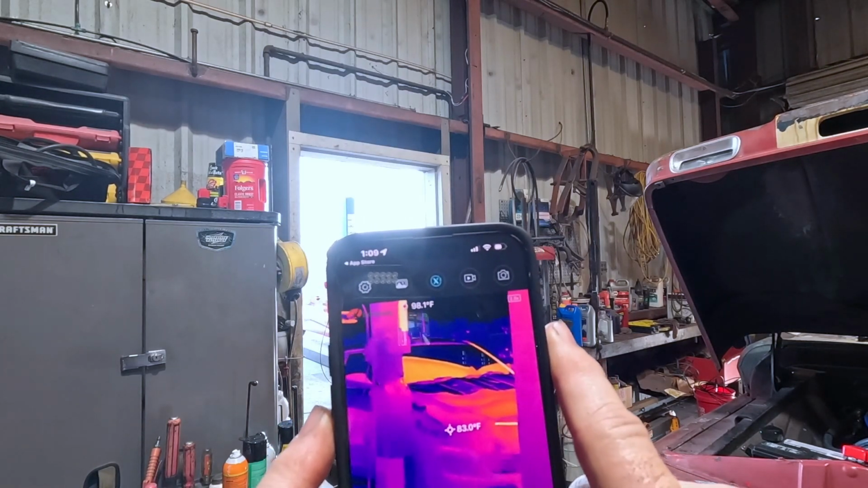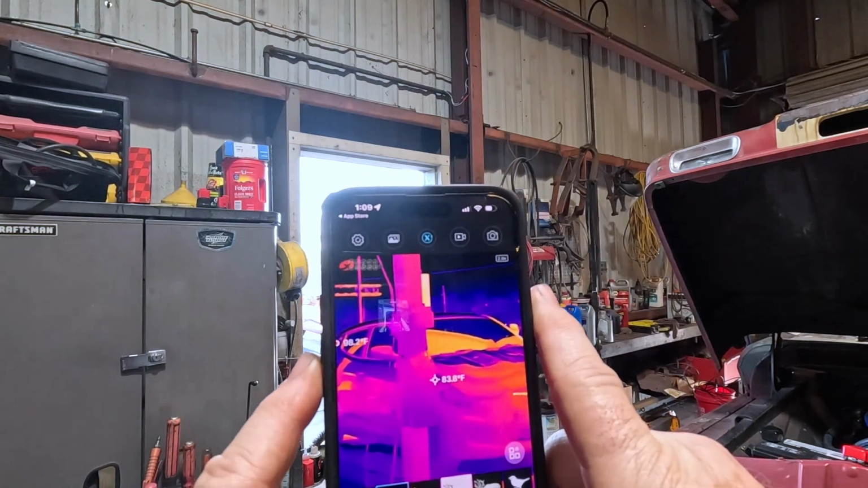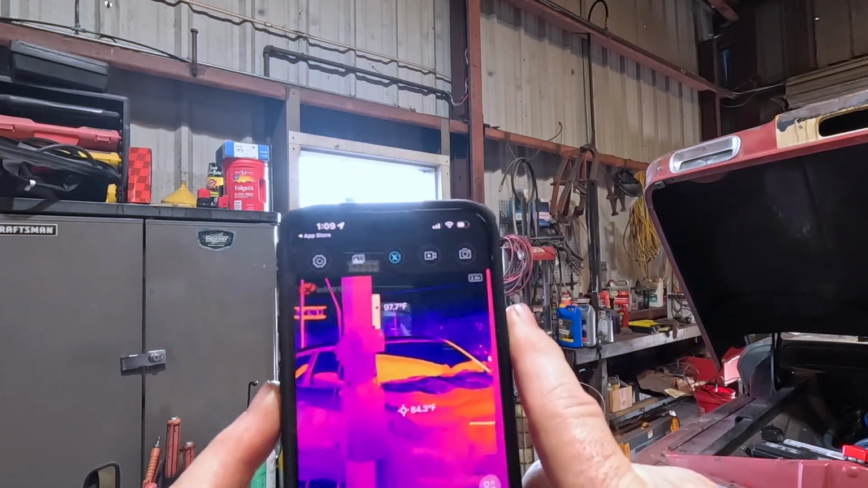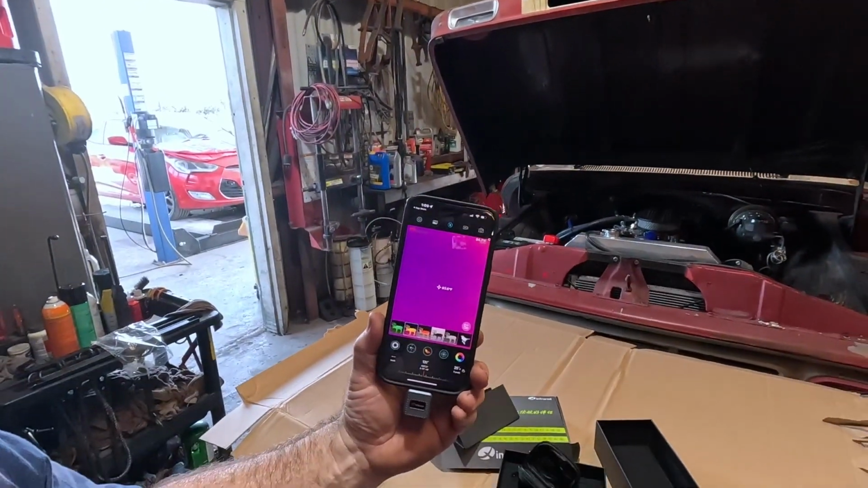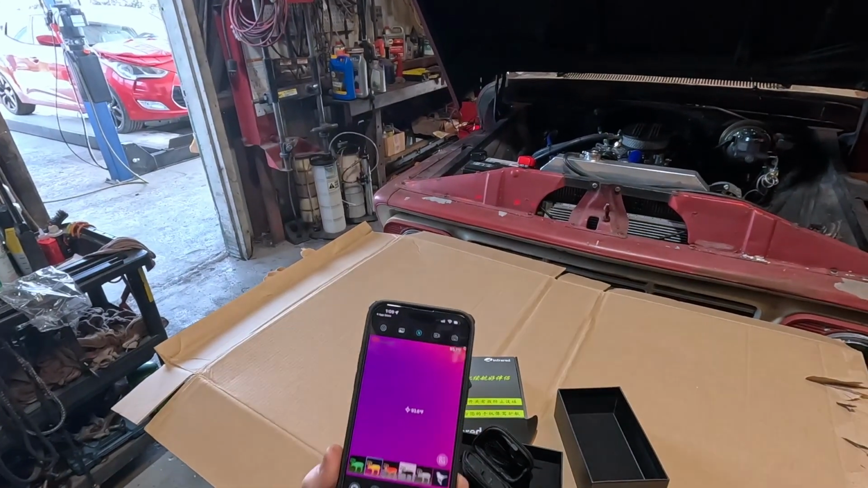This is one thing I really like about it. It's showing that car on the lift super clear. I mean, it's definitely the best image by far of any of the thermal cameras I have. And I'll make a separate video showing you that. This is one of the things I liked about it. And now I'm playing with it a lot more. Obviously, I'm still trying to figure out how the settings work and all as well.